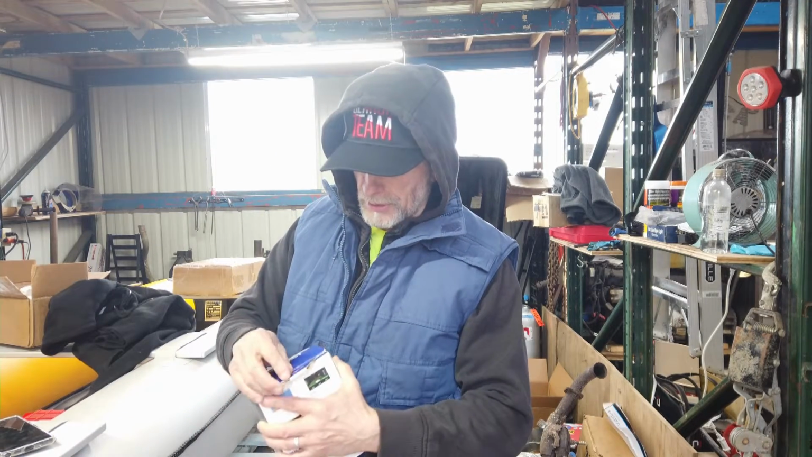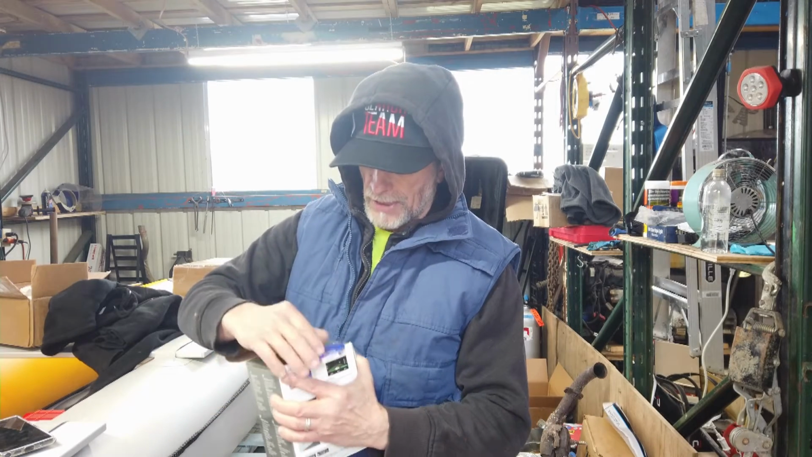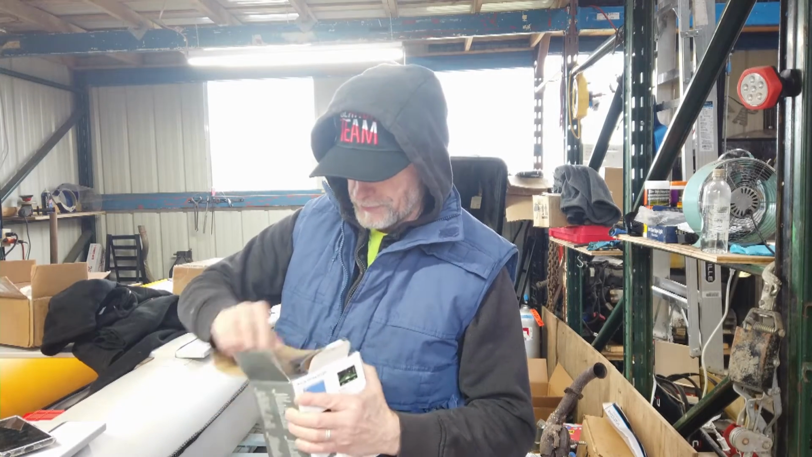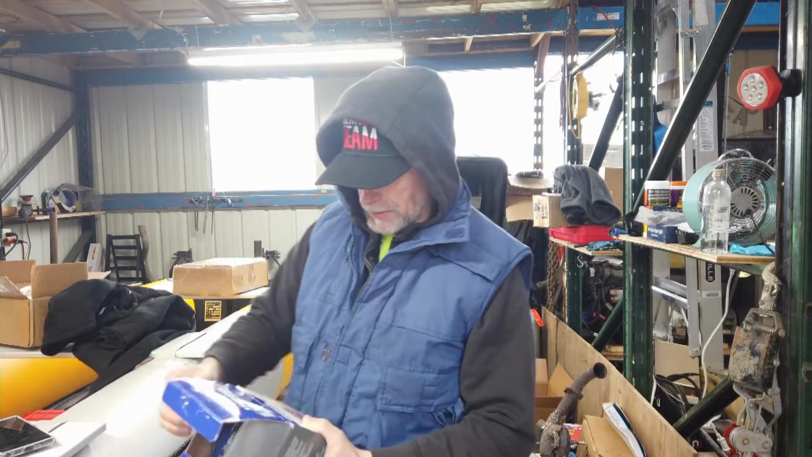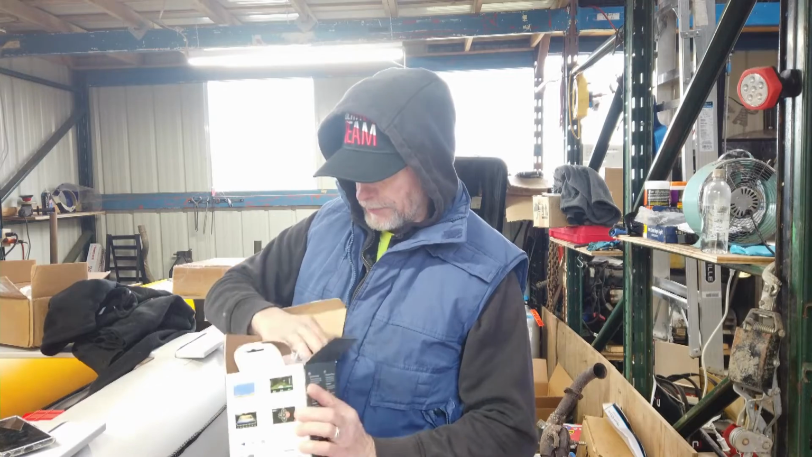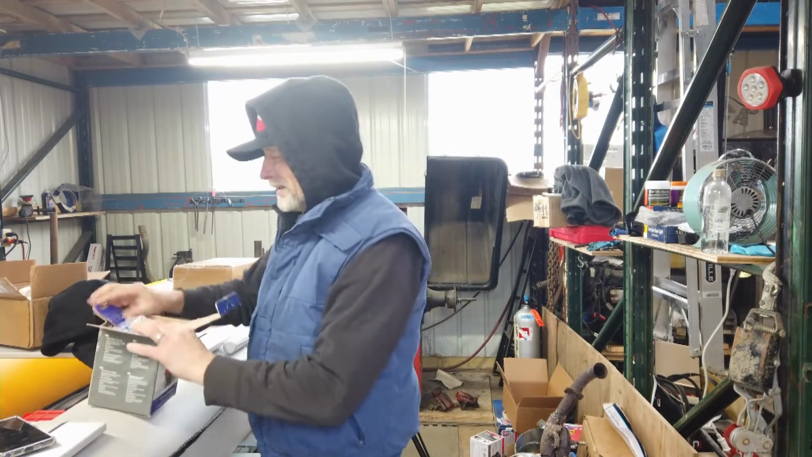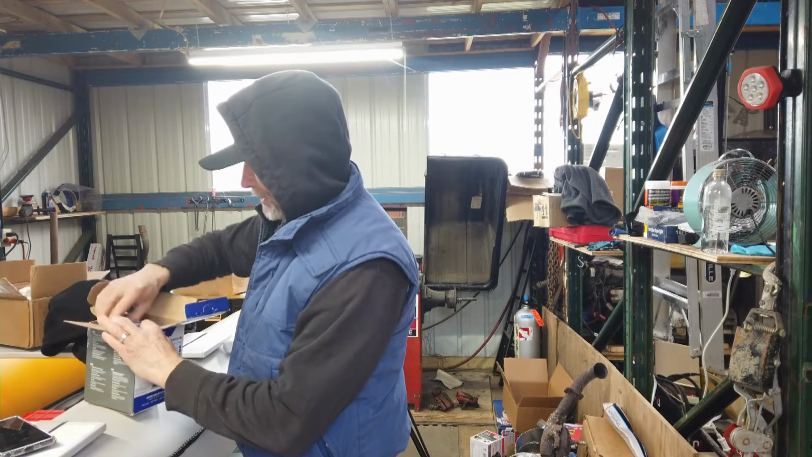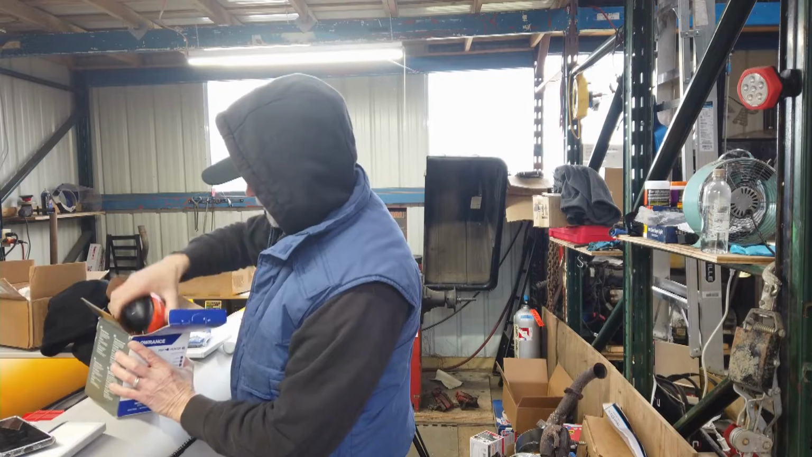But we want to get that trash out of the water. So this is a Lowrance Fish Hunter. You're buying fishing equipment, but you're using it for environmental use.